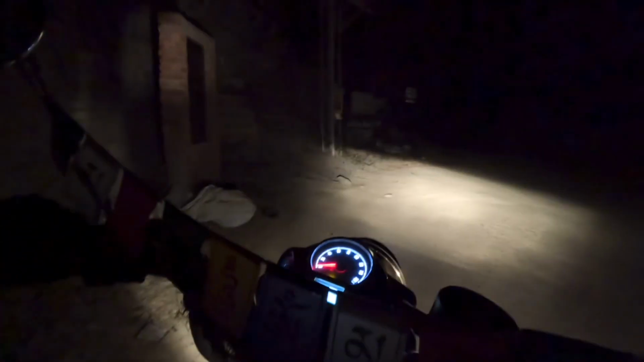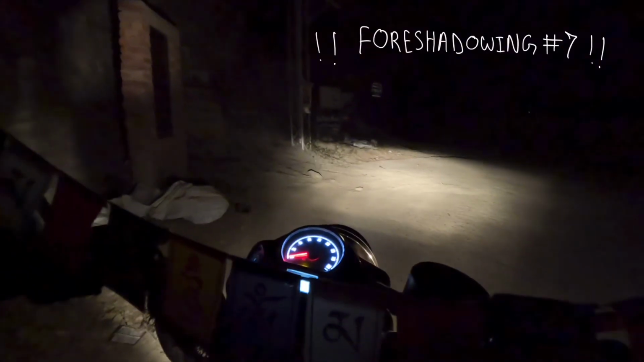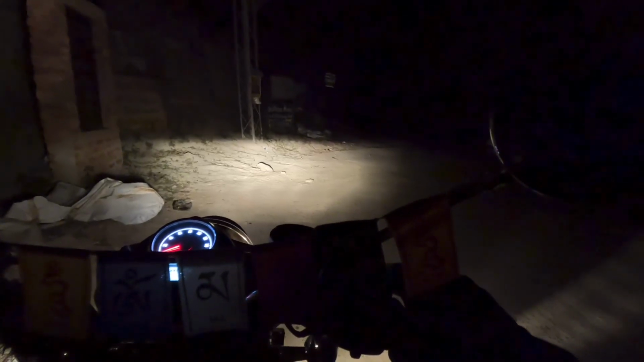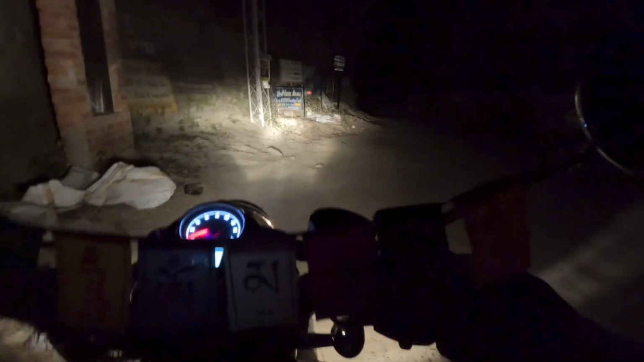We're good. Is there another twisty coming as we get out? Or is this the last one? Wheel Mania, we can get an ATV here also for rent. I have my foot down, so safe.